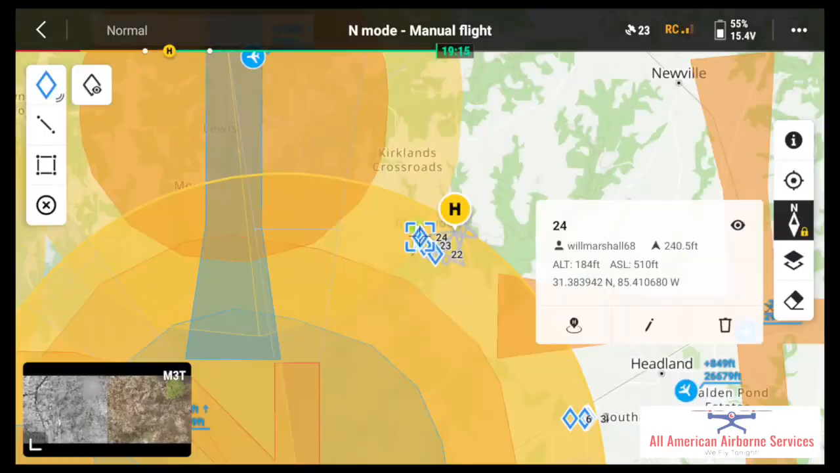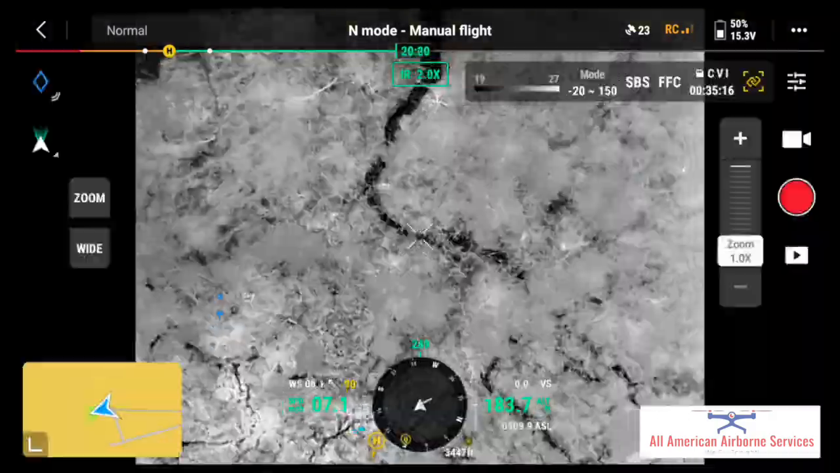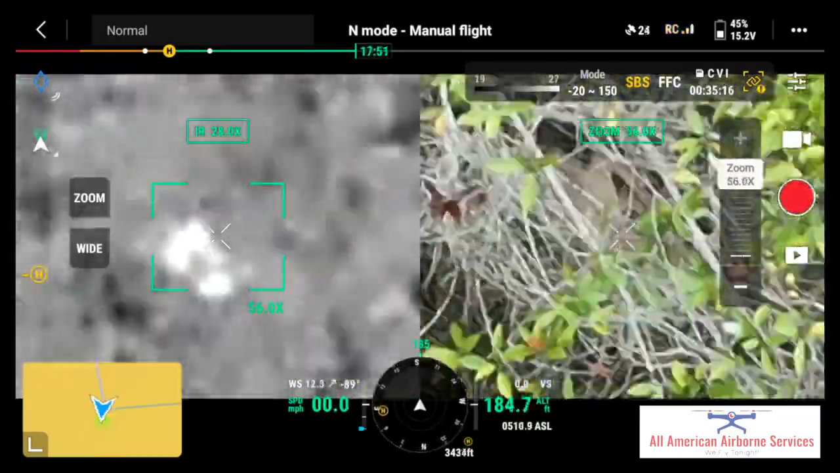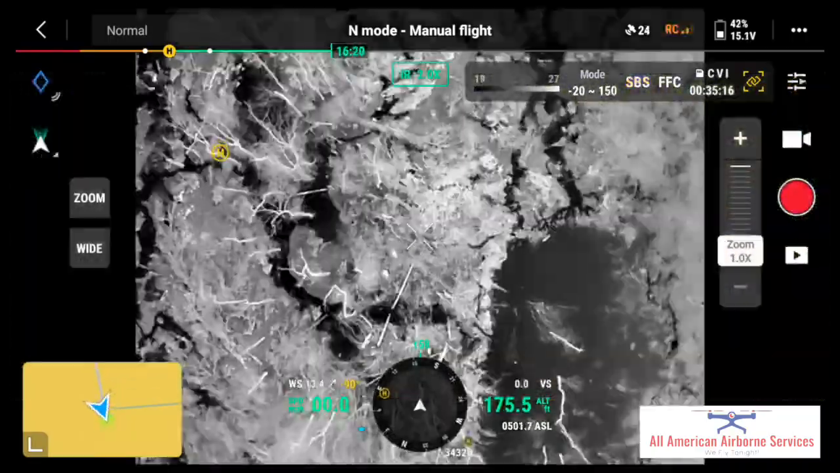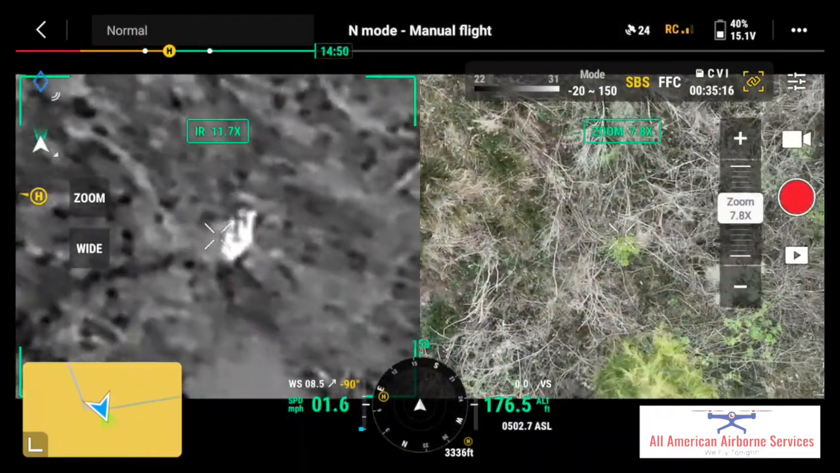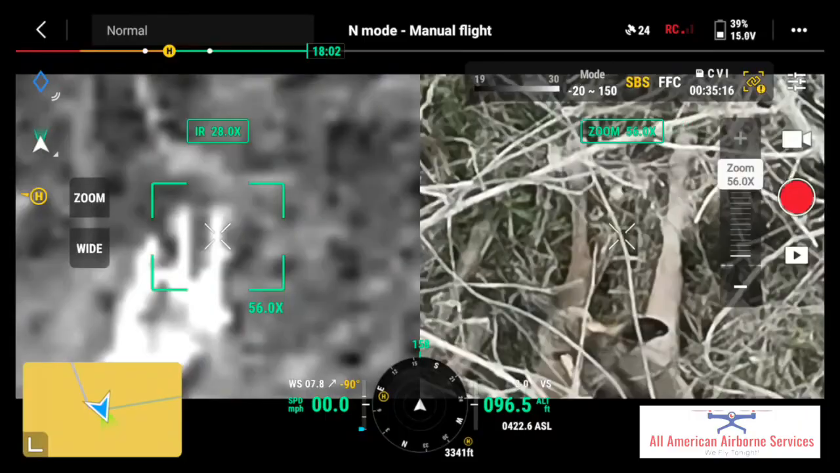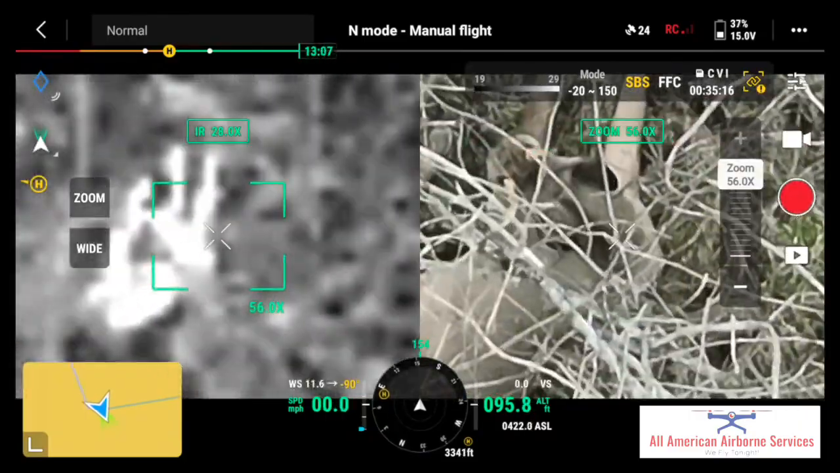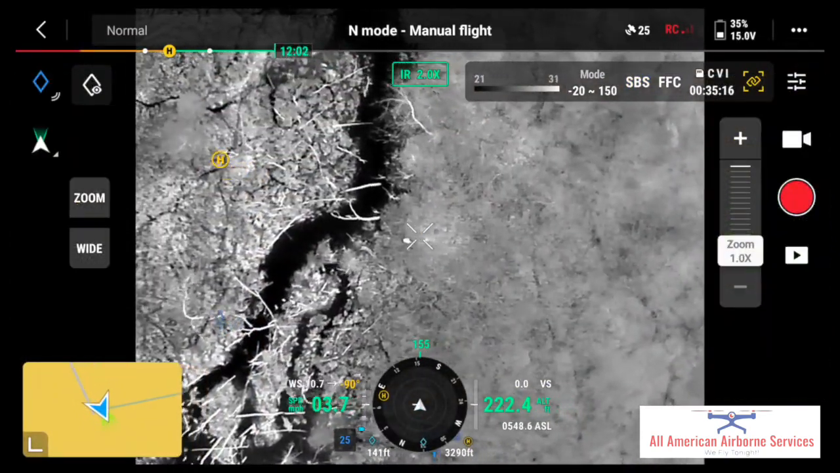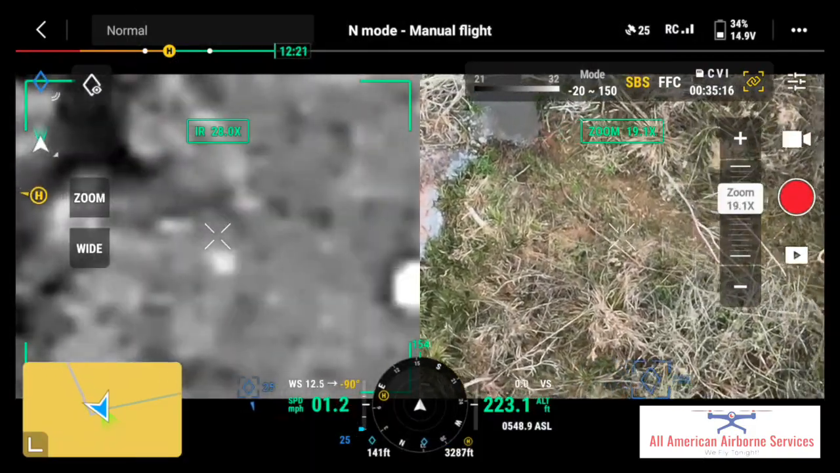So there's pin 24. So here's that first little buck I see. Look at that, he's got like a nub on one side, maybe like a spike cow horn kind of thing. He doesn't look like he's lost it yet, but this is how you expect to see the bucks, right? They're kind of all alone, and they're here along the edge of the river.